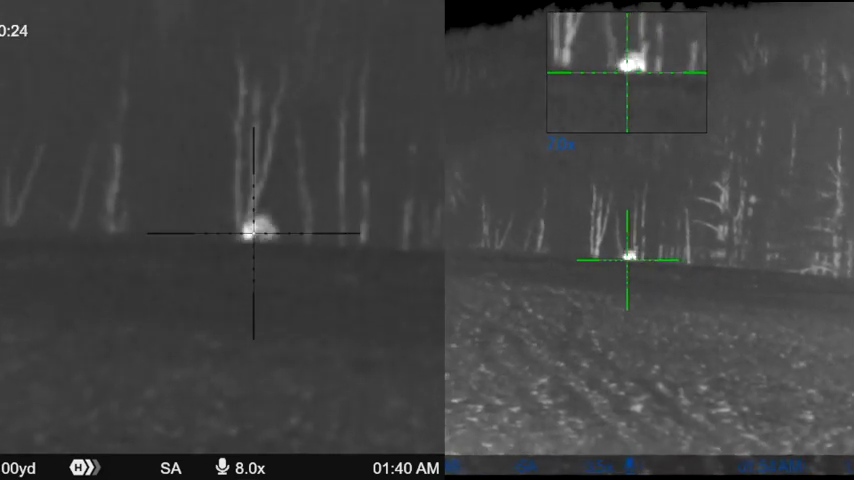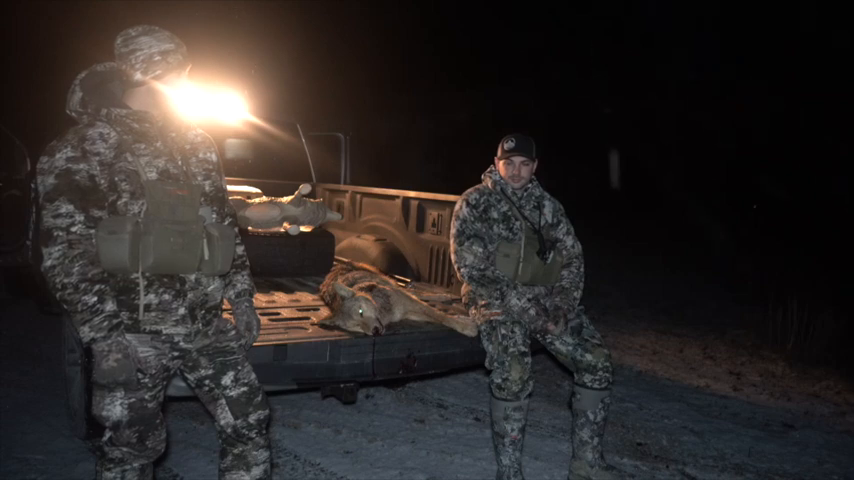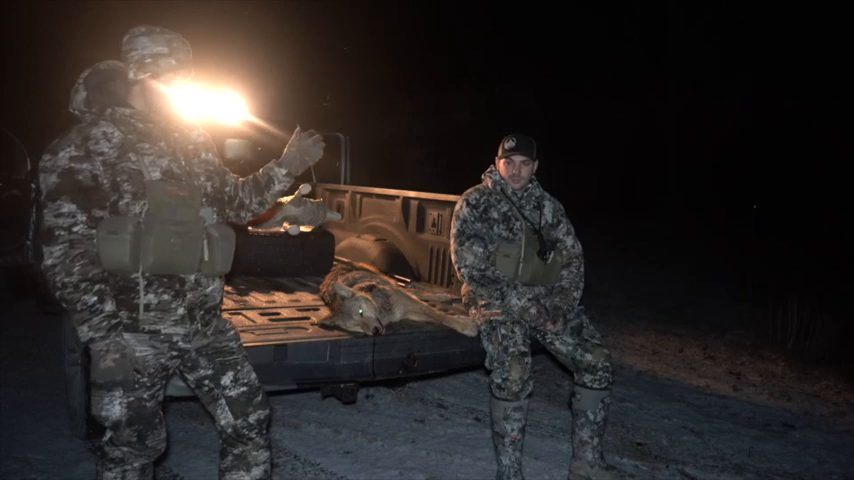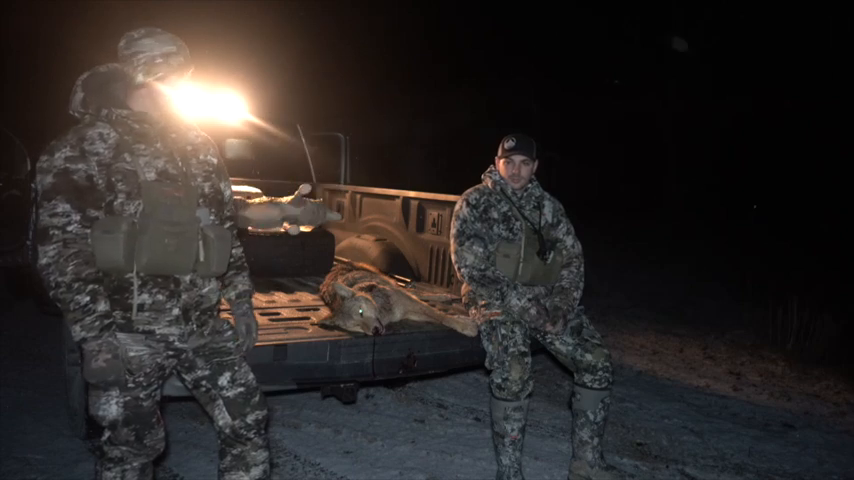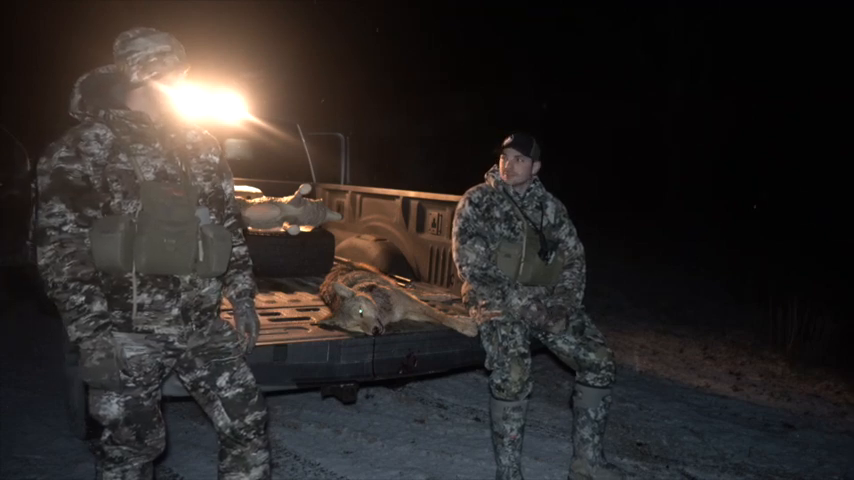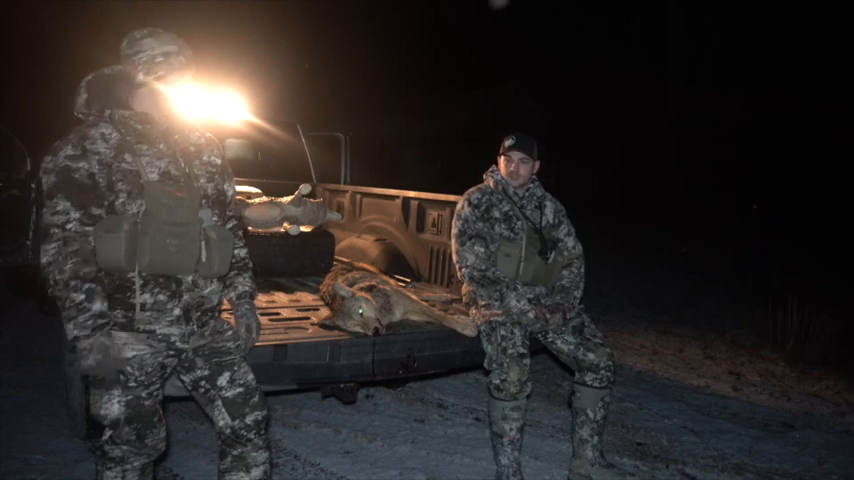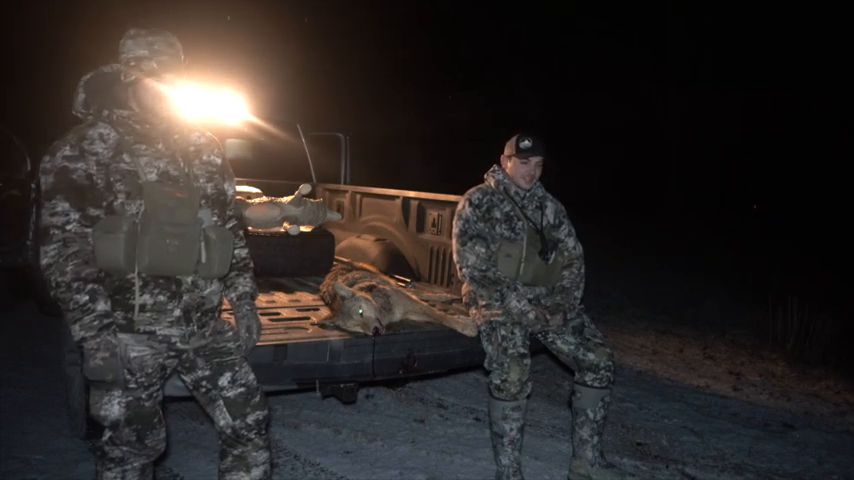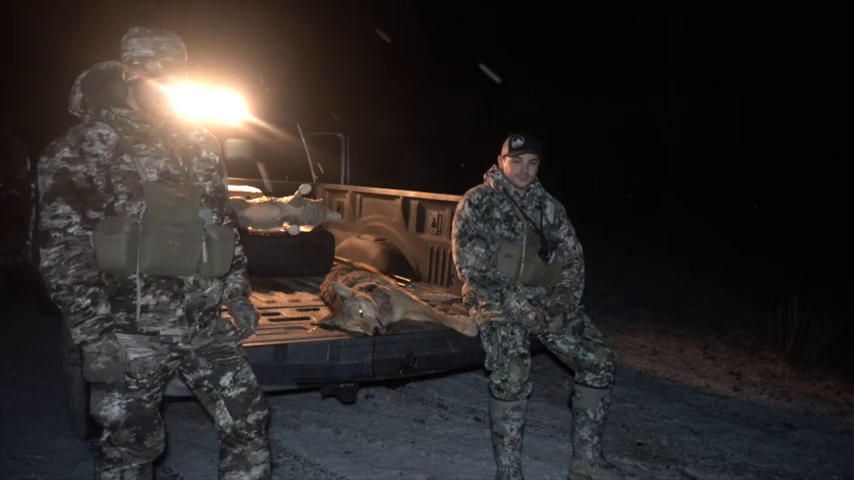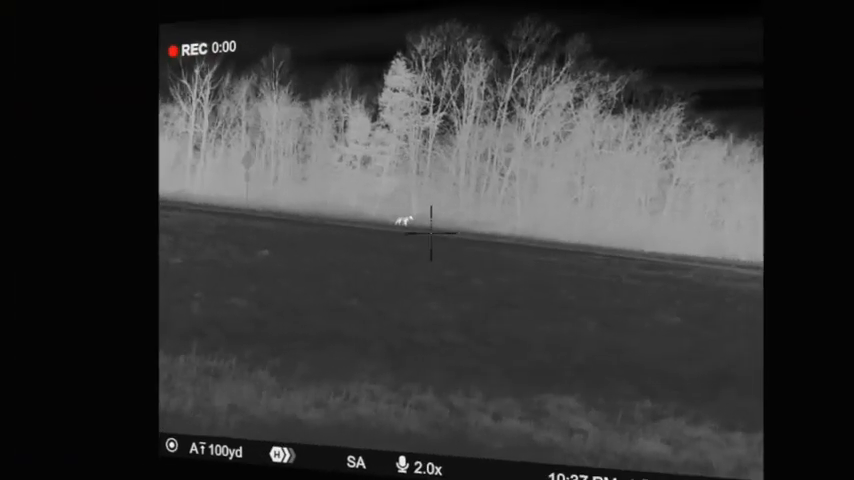and after we hit him, he circled a few times, and then he went right behind a knoll when he dropped. So I didn't know if he was still moving or not. I almost thought I saw something move left, and then Brad caught another coyote moving right. Yeah, I only saw it for a second, then I got behind a knoll and never saw it again. So I was a little nervous. Yeah, the amount of coyotes we've definitely hit and taken off running this year. I was a little nervous he was gonna be sitting there, but as soon as we got up the hill, he was sitting right there.